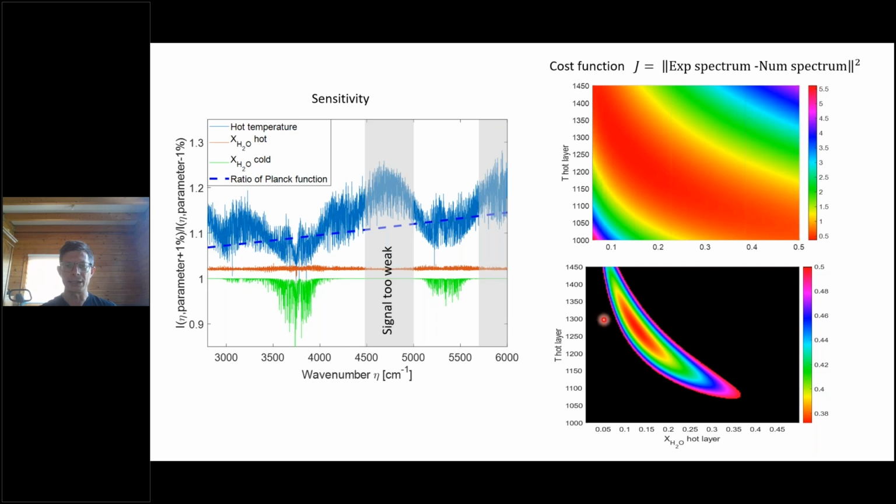And what can be seen in this figure is that in the entire parameter space, there is just one minimum, which is localized here, near a temperature of 1275 K and a molar fraction near 0.1.